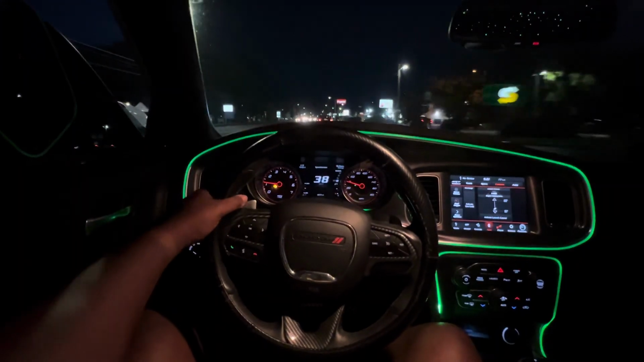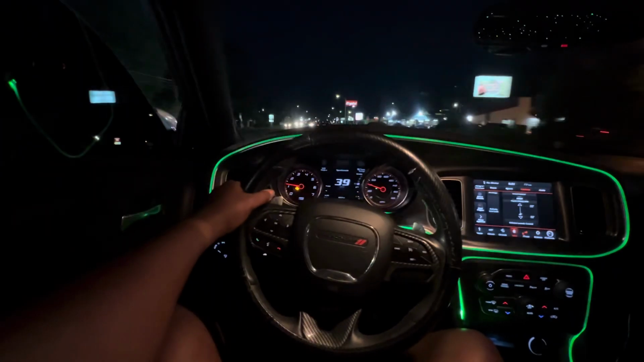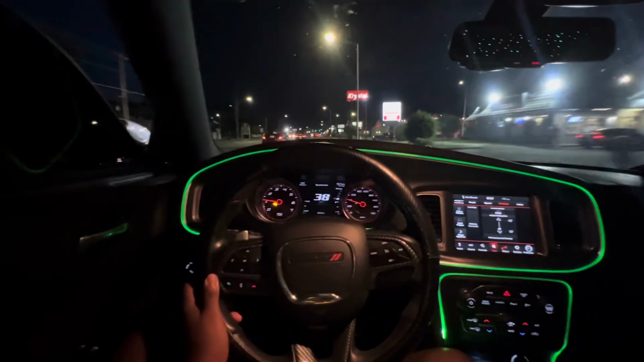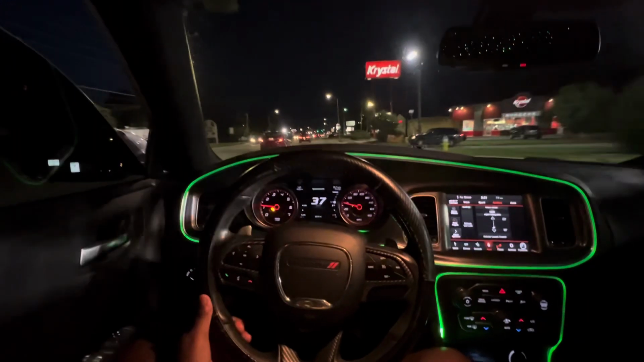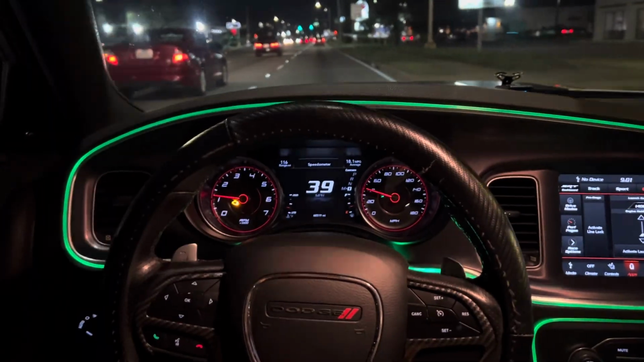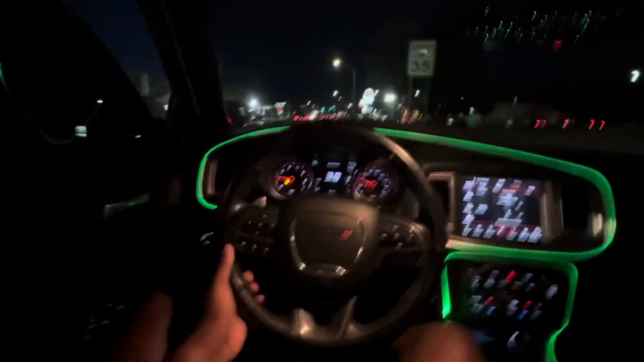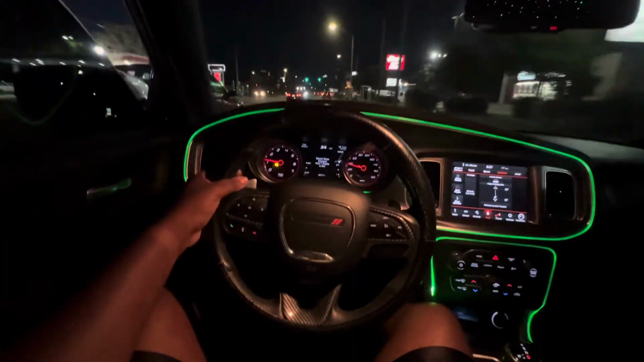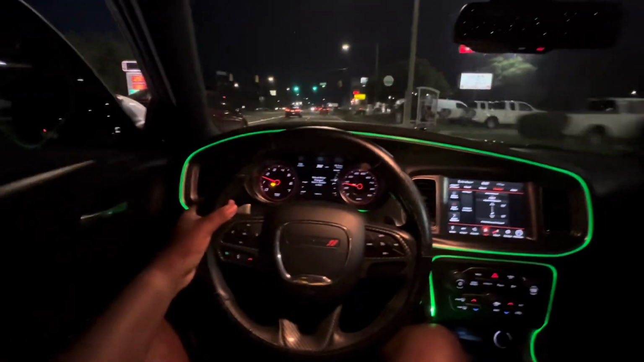I got stuck for a second just then. I was trying to think about two things at once. But yeah, just a good nighttime POV drive, man. Nothing too crazy. I don't know why the camera look like it's so zoomed in. But nothing too crazy. We just vibing, chilling, probably make a little noise with y'all boy, man.